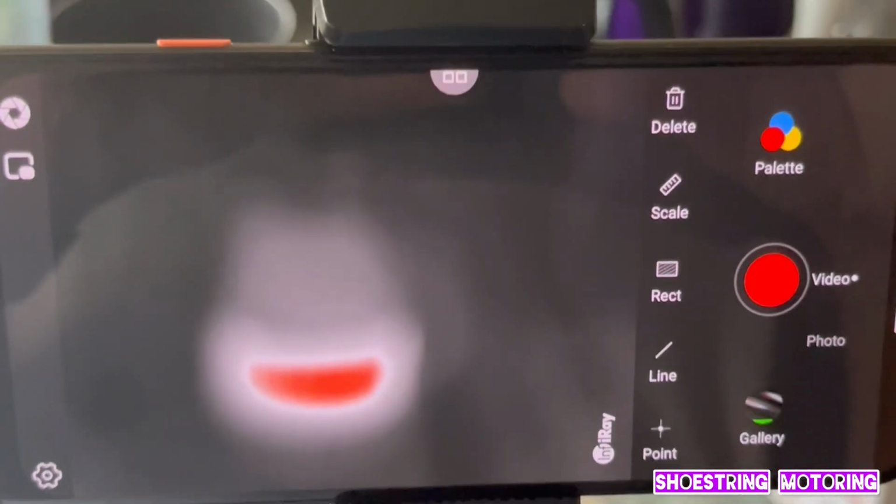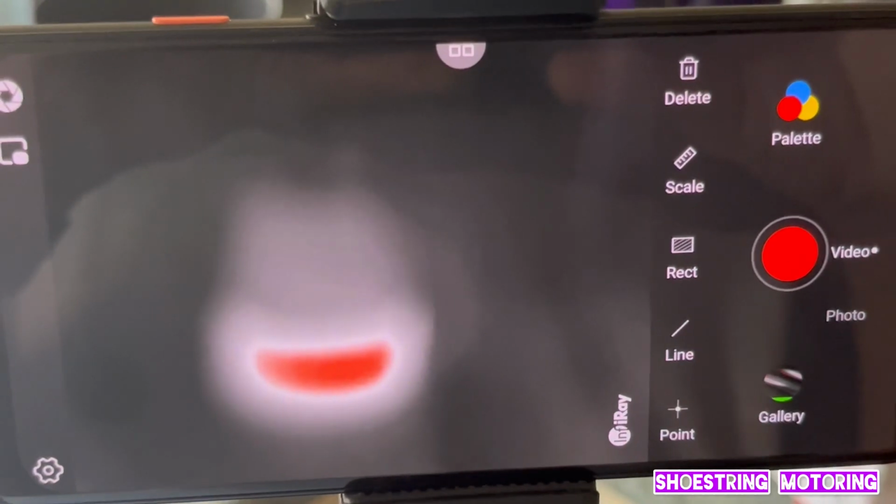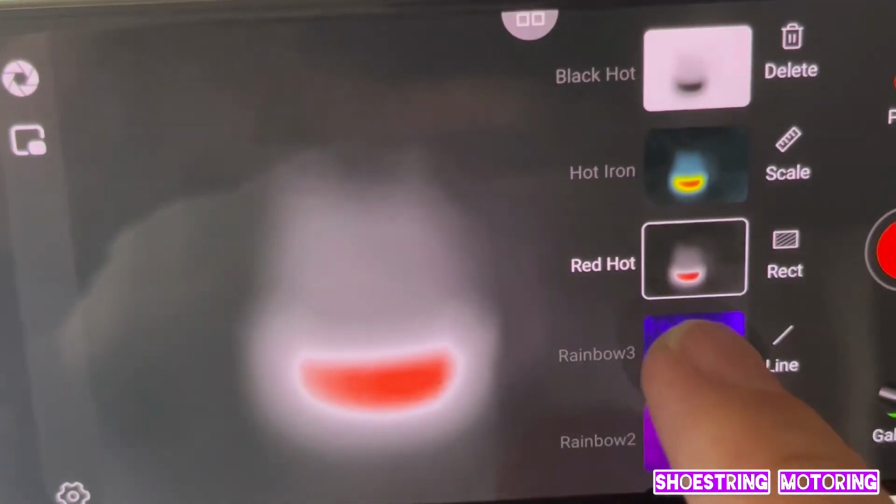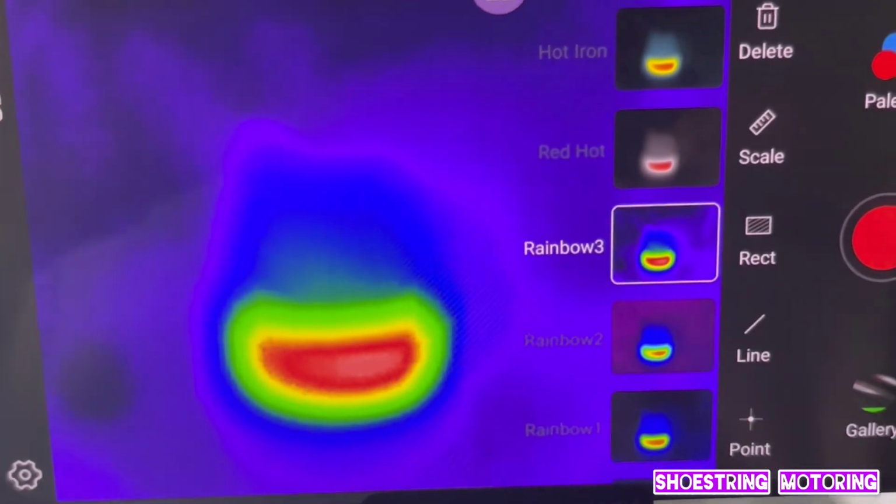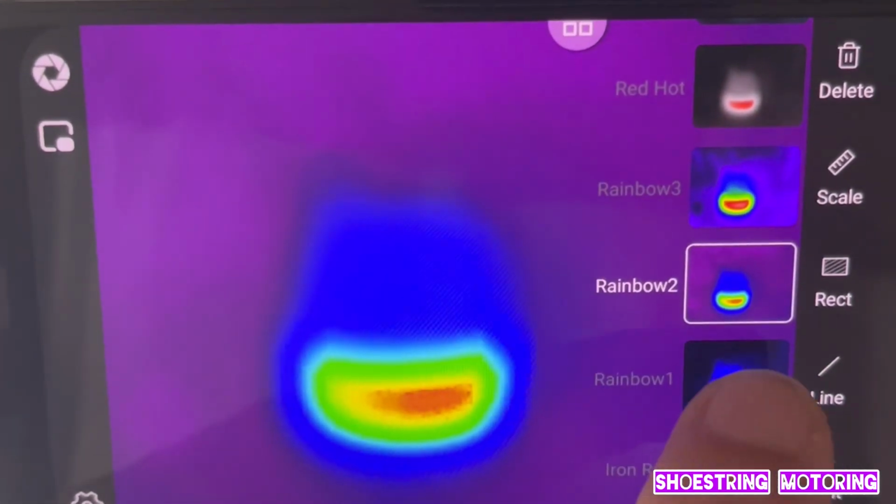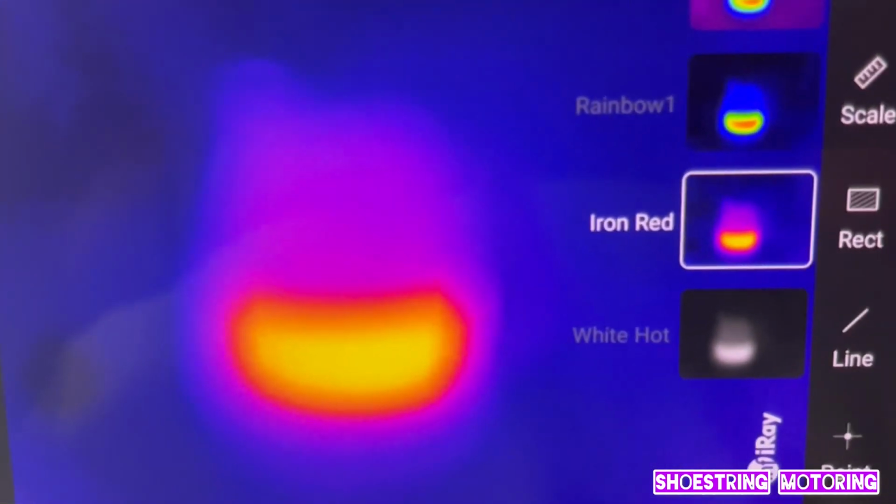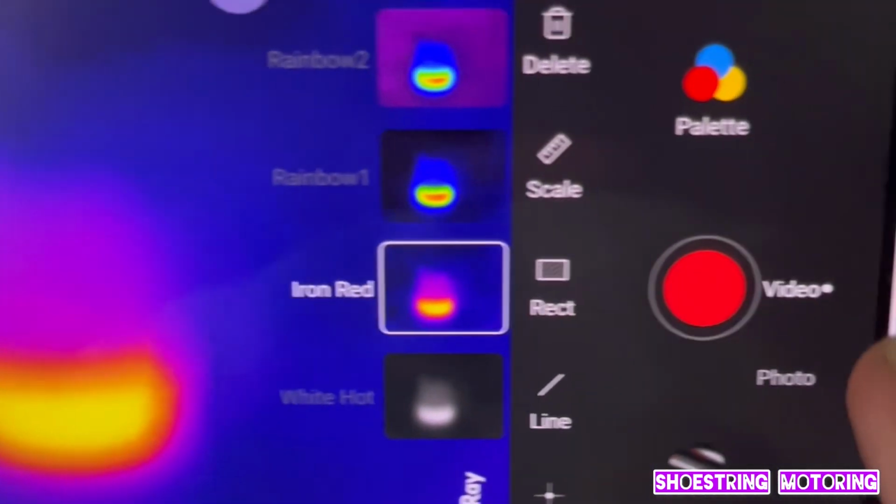And much like the top one, it's doing its thing. Don't like that colour. Let's go to that one. It's called Rainbow 3. Or Rainbow 2, Rainbow 1, Iron Red, which is quite nice. Let's take a picture of that. Photo.